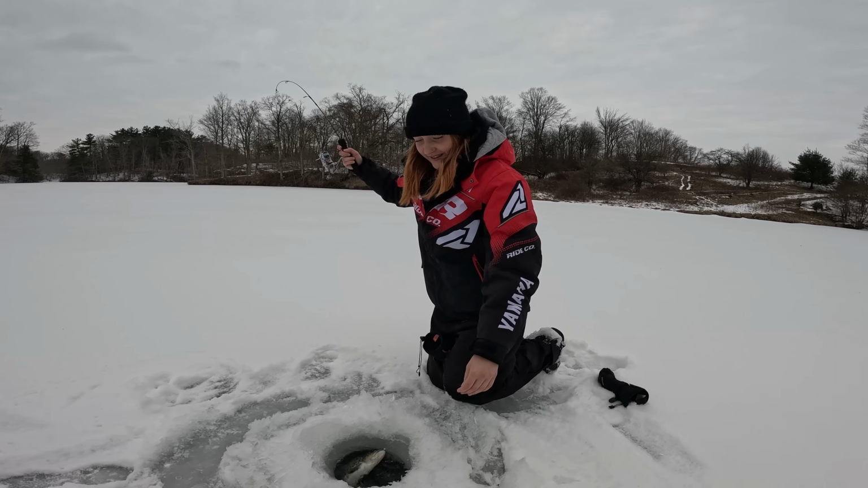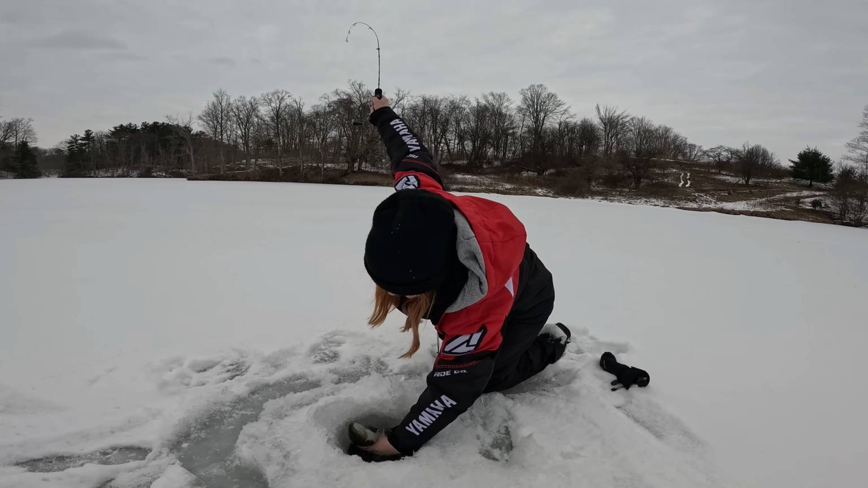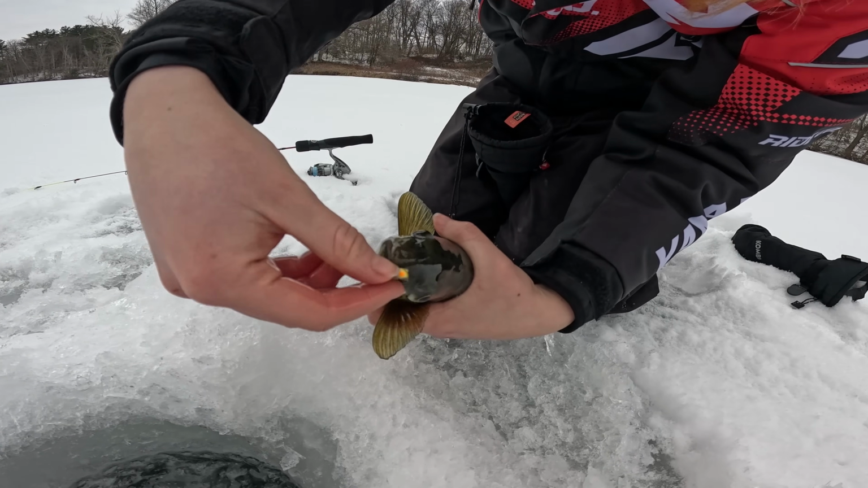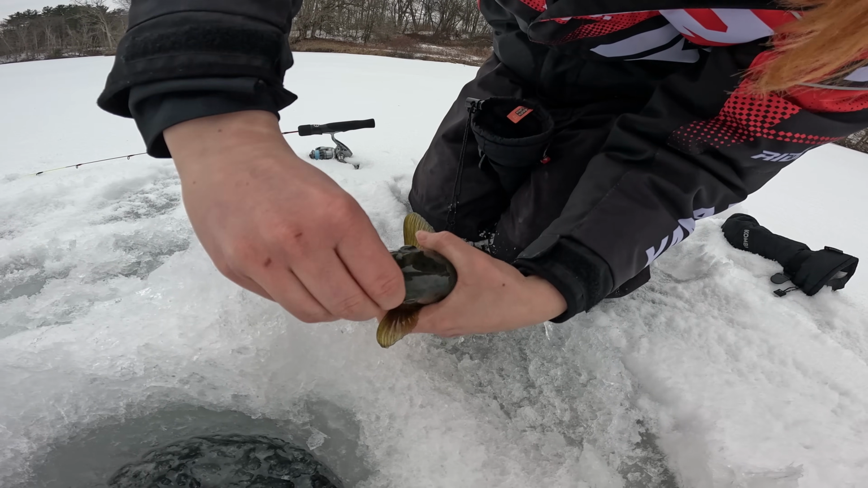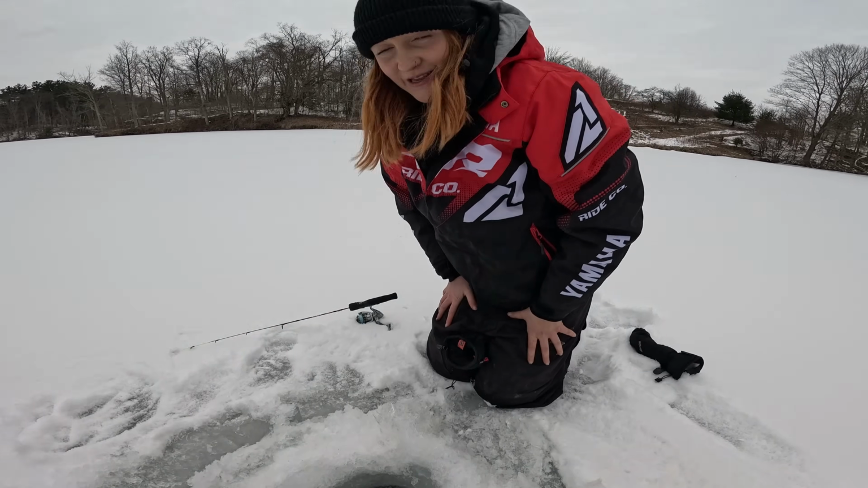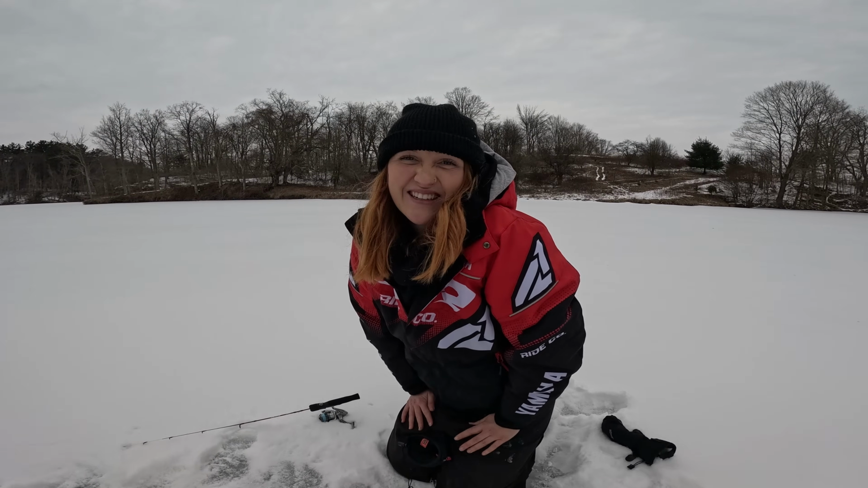I see it. It's a big brown. It's a nice big brown trout. Come here, buddy. Out of season, unfortunately. Let's unhook him. All right, here you go, buddy. Too bad it wasn't a bluegill, but that was still pretty cool.